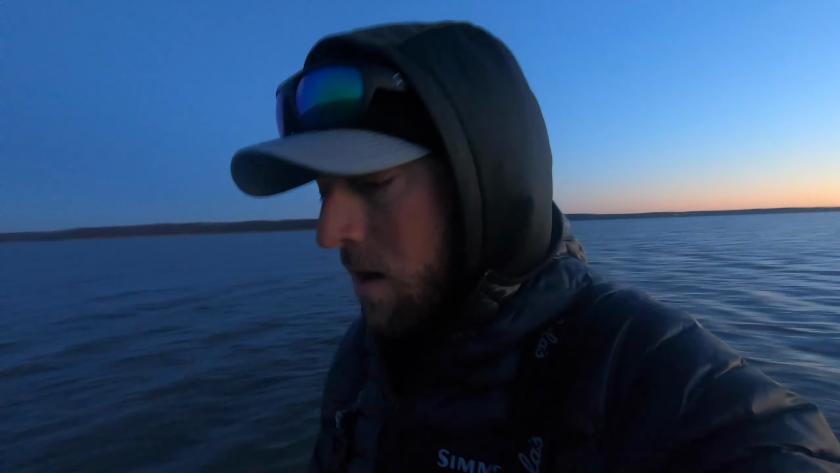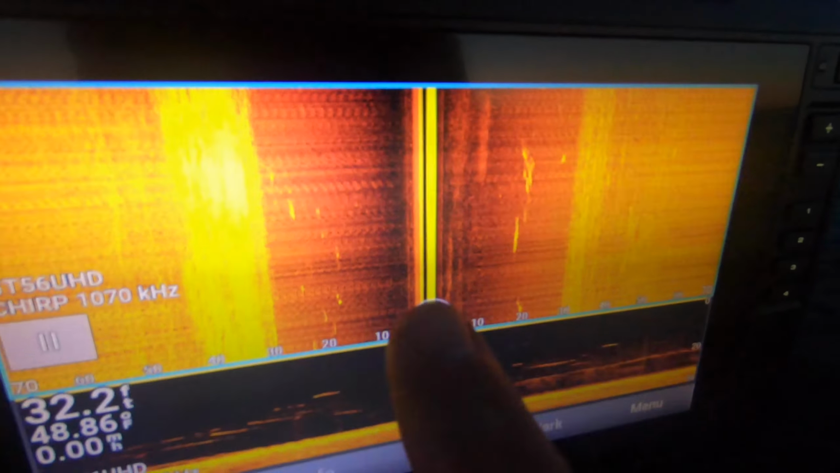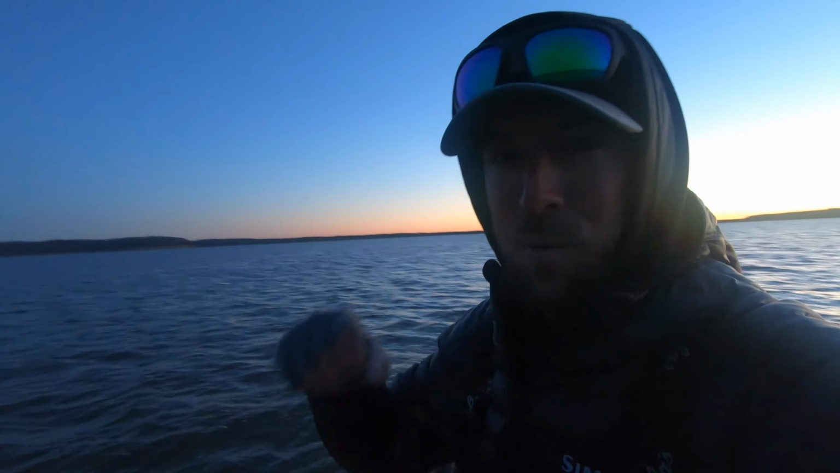I've got everything already rigged up. We're just going to get the cameras rigged up here. As you can see, a beautiful sunrise coming up behind us and a lot of fish on the screen, fish on side imaging and fish down below us. So we'll get the cameras rigged up, show you what we're using and how we're using it, and hopefully catch one pretty quick.